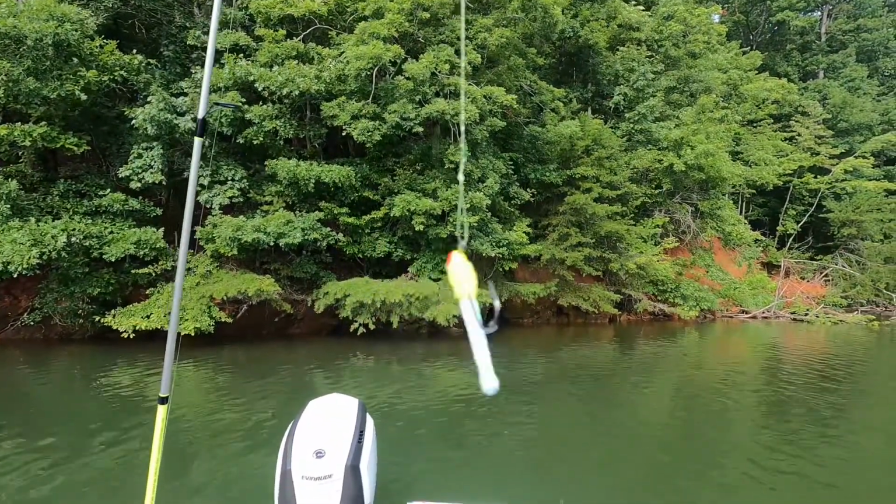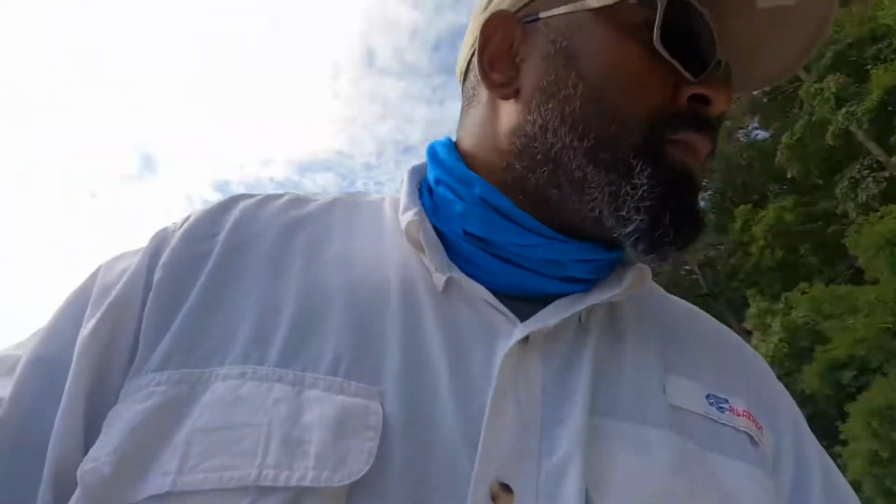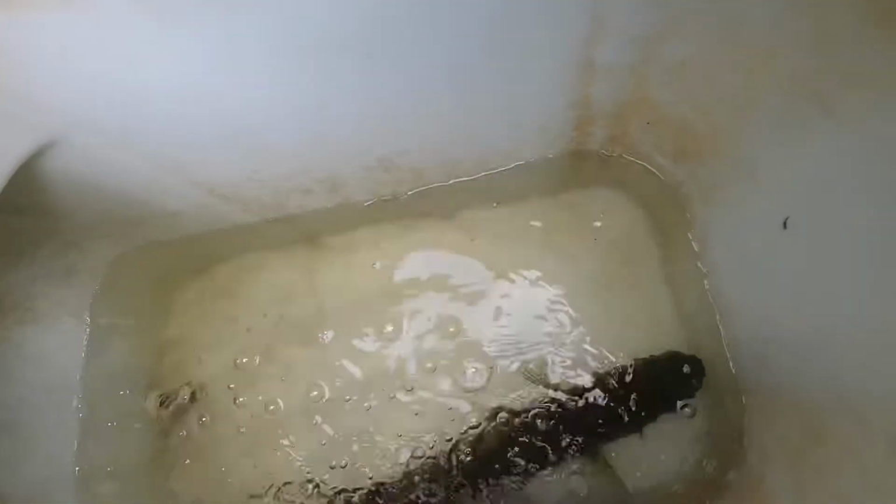Threw that new one out there. I called that the intruder. Yes, sir. He gonna catch something. Let's see what he caught so far. It ain't a crappie, but she'll do.